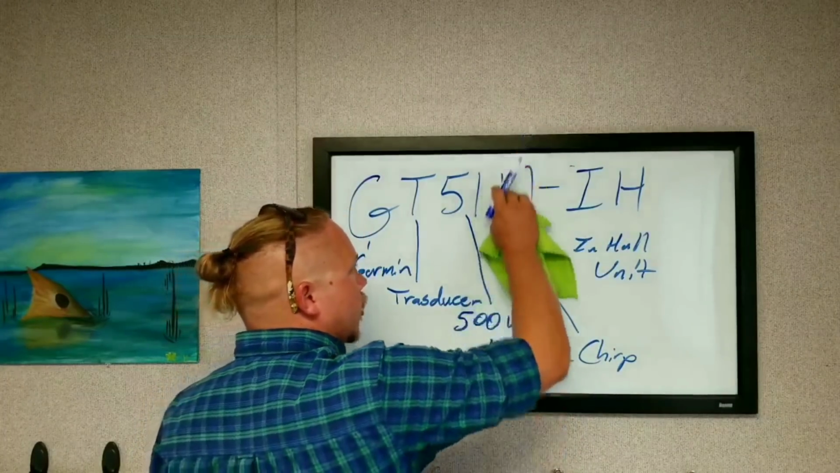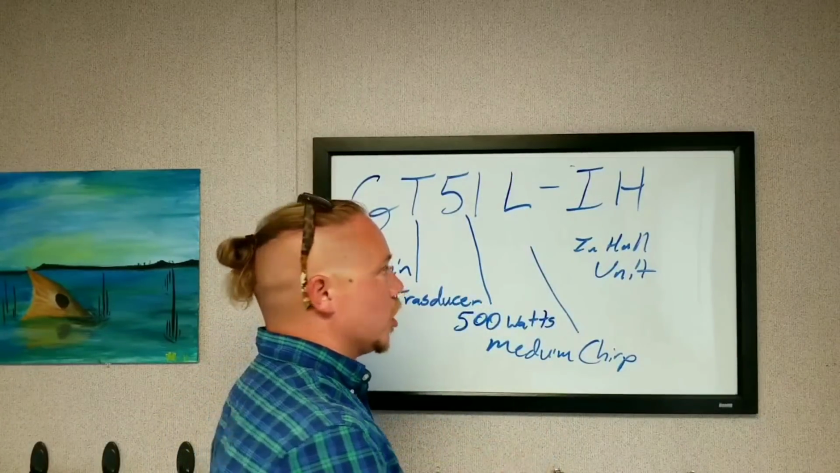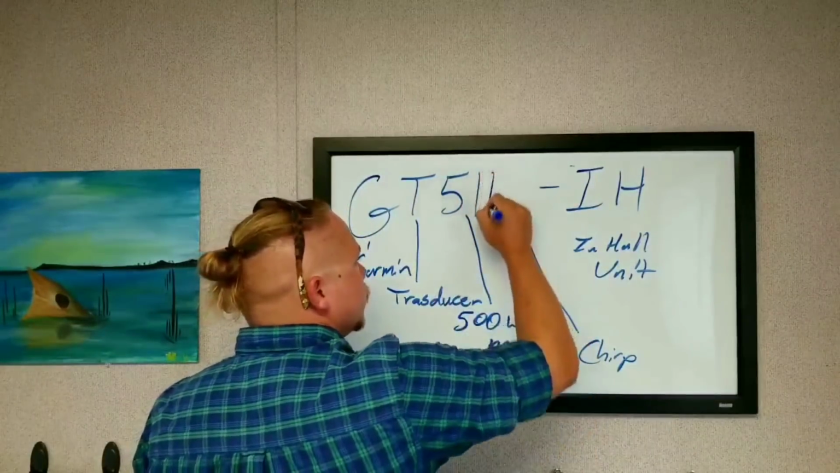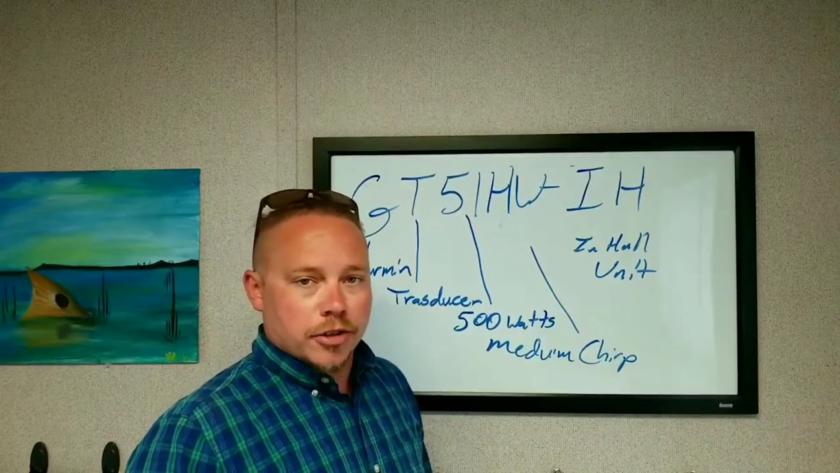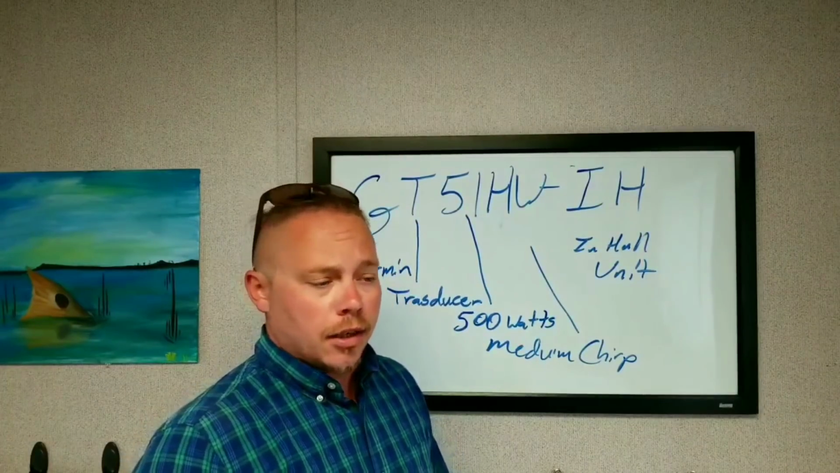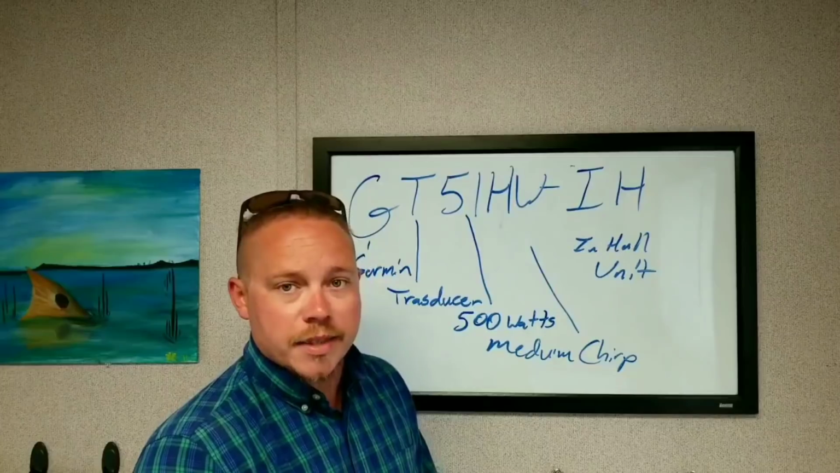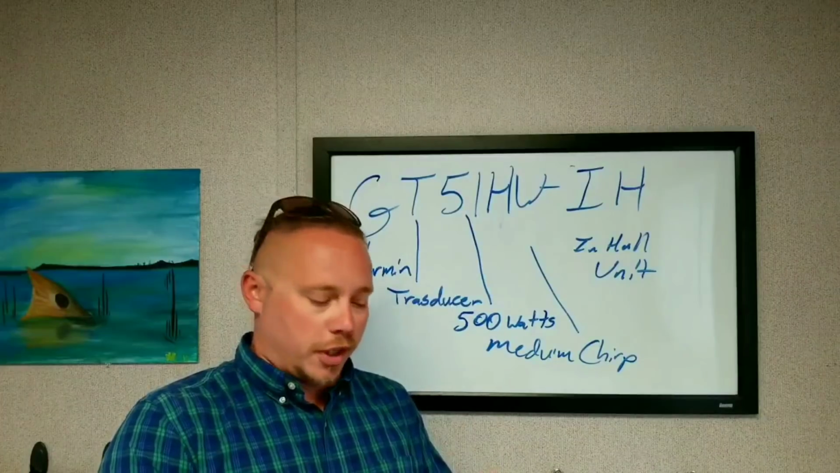So if I look over here and instead I were to see an L, this would mean that's a low chirp. Okay. If I saw an H, this means it's a high chirp. If this was HW, that would mean that's a high wide chirp. So let's talk about chirp. What does it mean? What chirp frequency is right for me? Will it help me fish better? Can I cast further? Will I get fewer tailing loops? Will occasionally my guide smile at me? Who knows? Anyway, the point is, let's figure out what's the right one for the application, for the waters you fish, and what you're going to be fishing for.